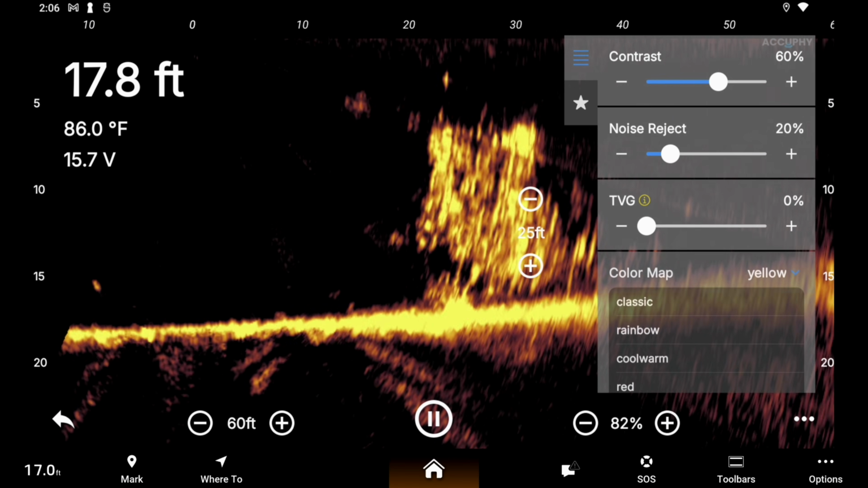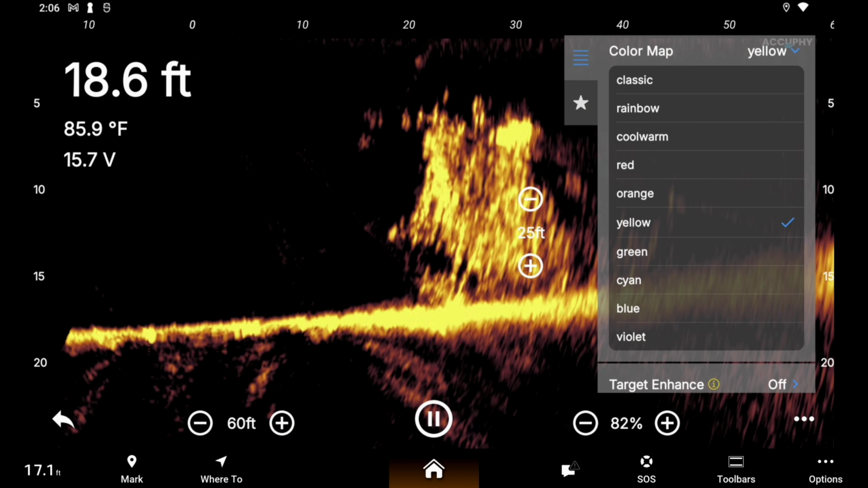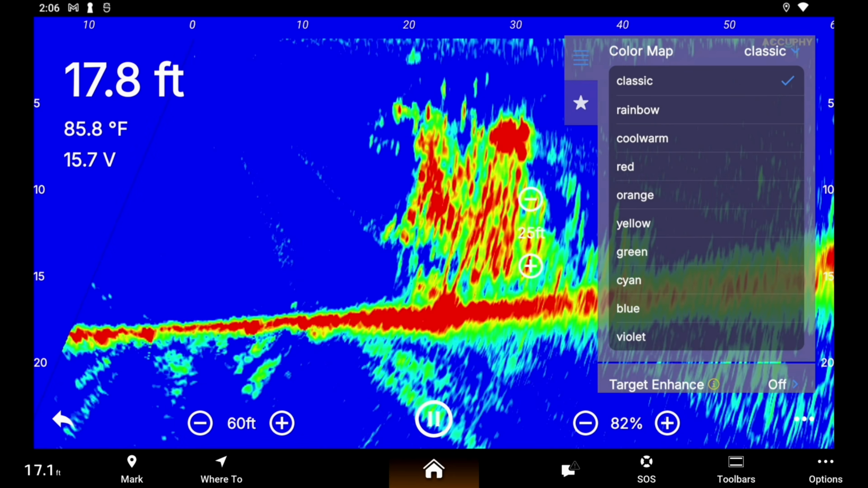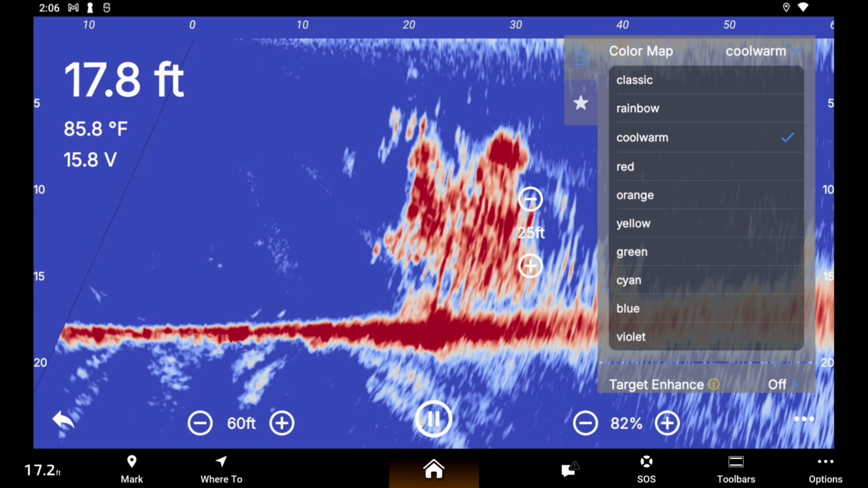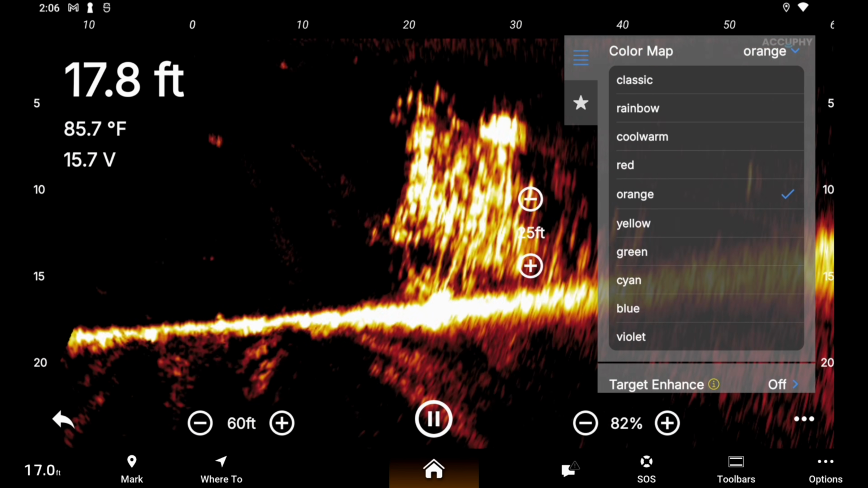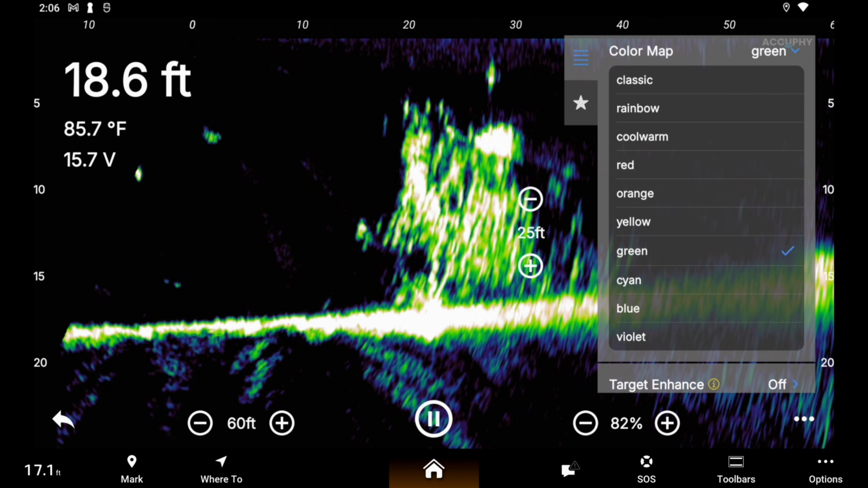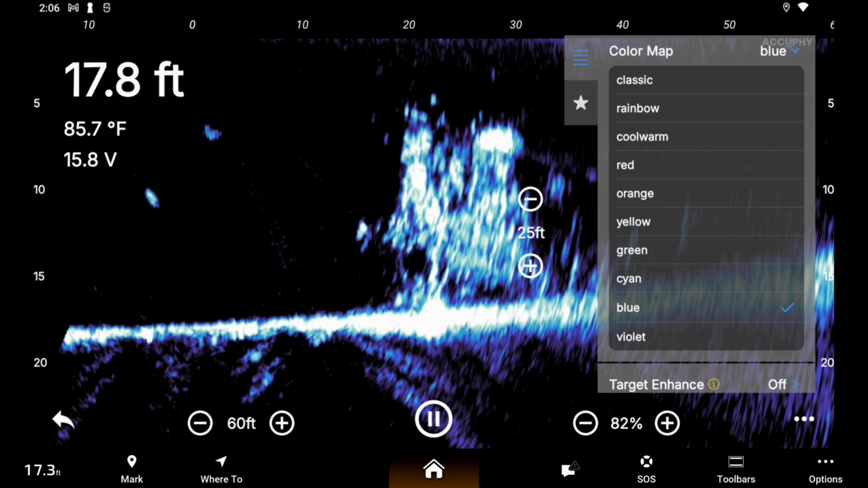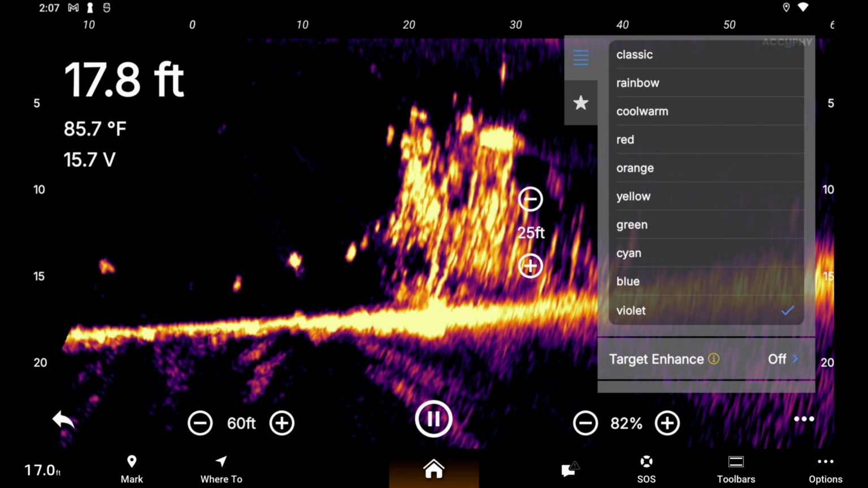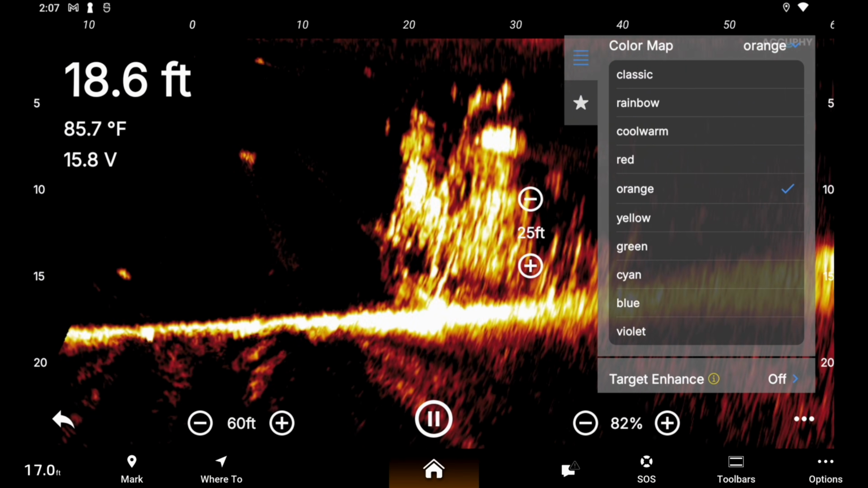Color map, we've got different colors. I'm going to go to each one of them. We're using yellow. Here's classic. Here's rainbow. Cool warm. Red. Orange. I like orange too. Yellow. Green. Cyan. Blue. Violet. And that's your colors. We're going to go back to yellow.